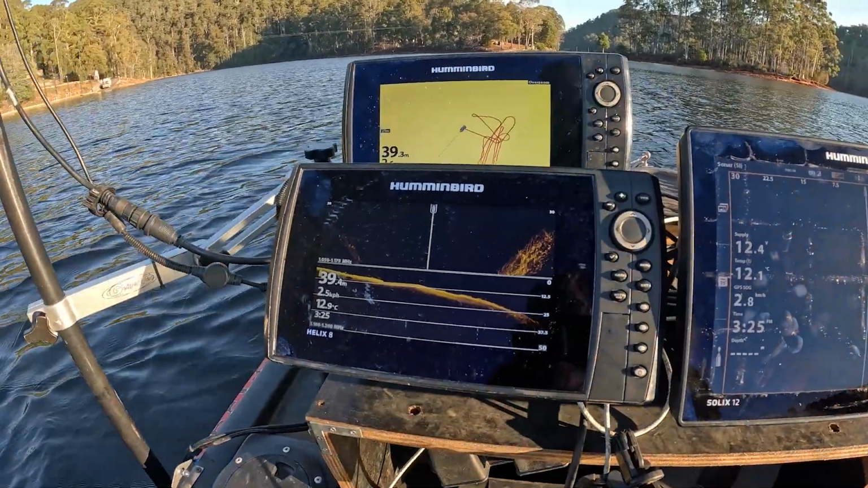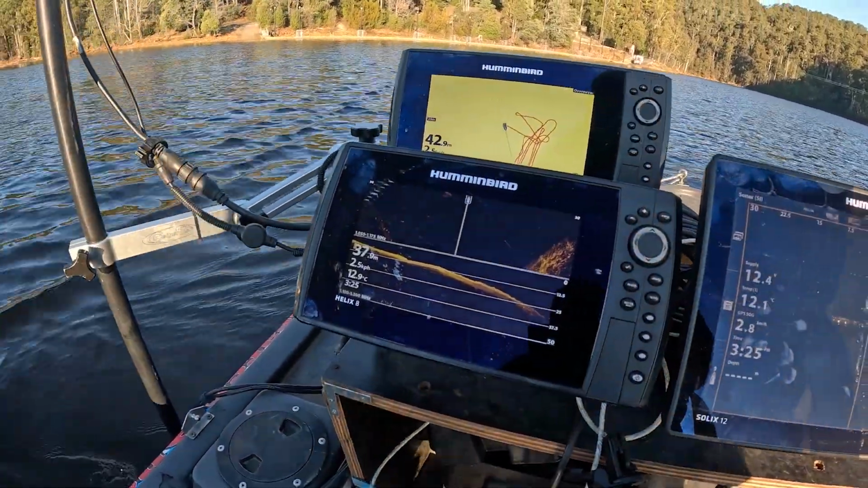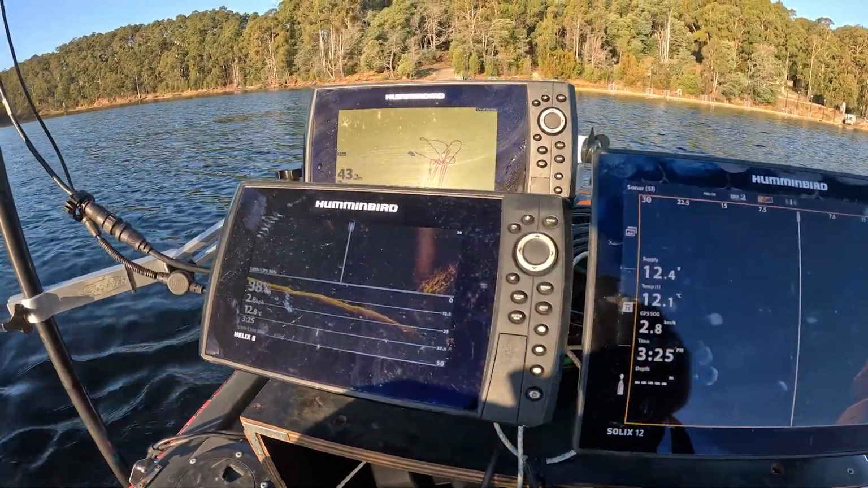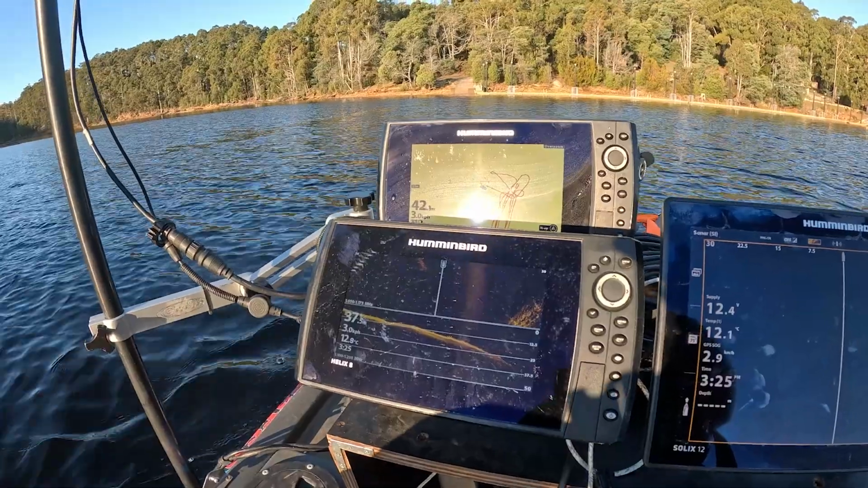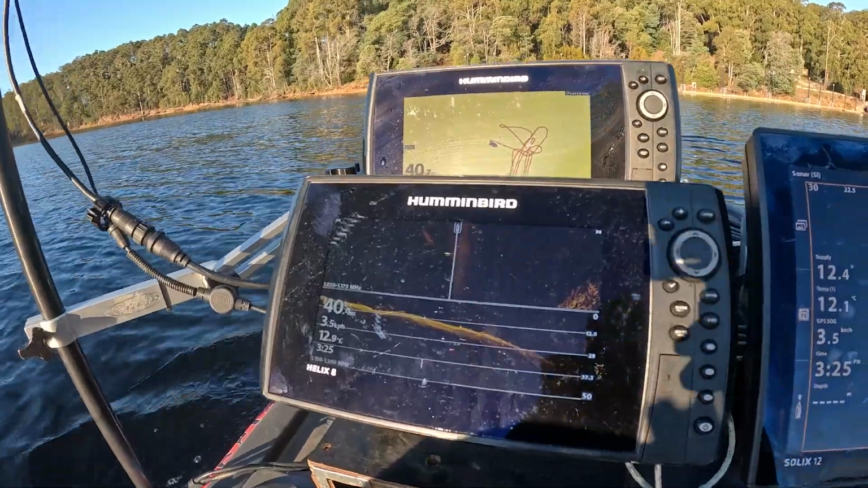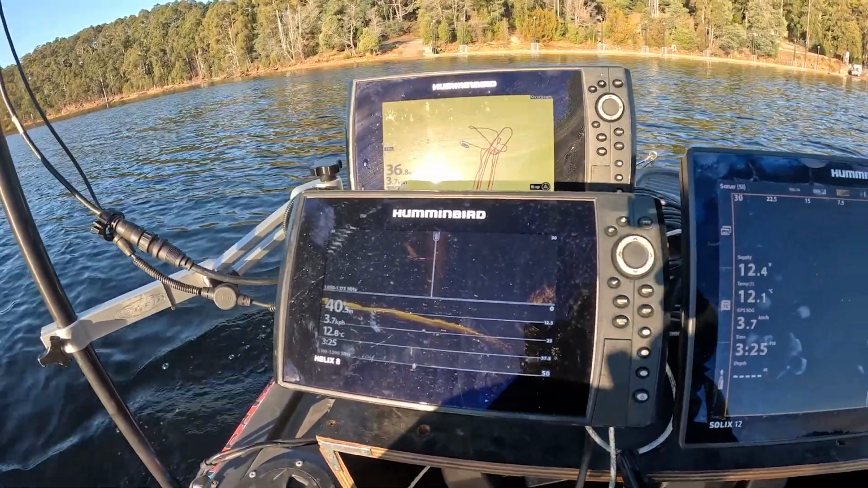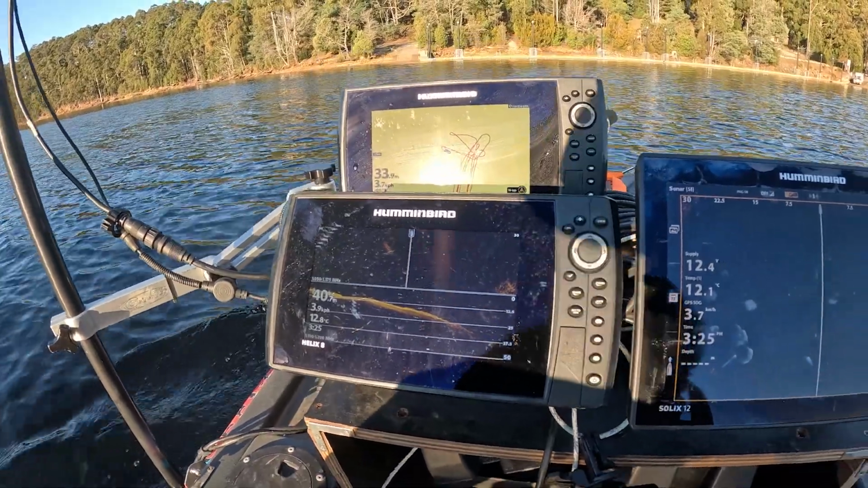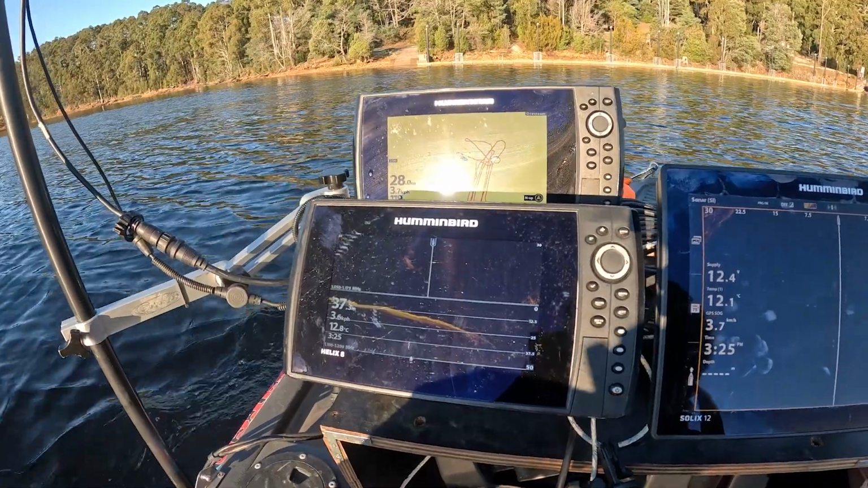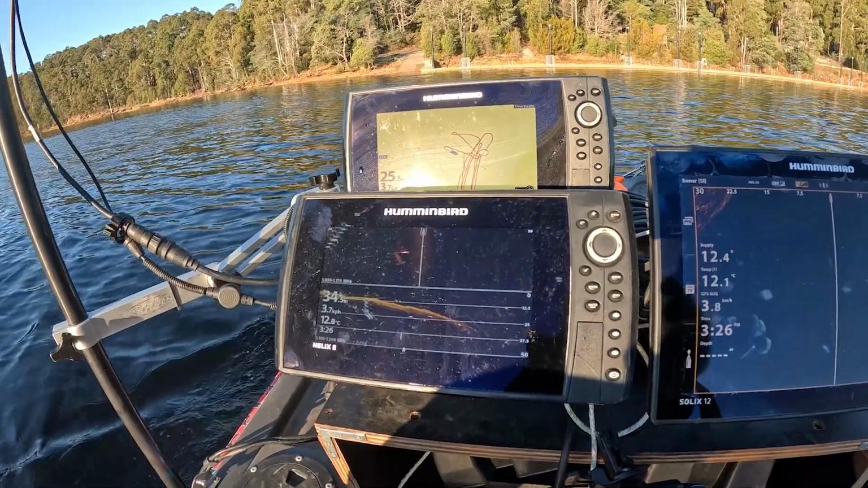So now what we're going to do is head back in as close as we can to the line we went out. Follow it in just a little bit over, just to make sure there's nothing sitting on the downscan. 40 metres deep here. It's so deep. So what we would need here is, Jared, what's it called, magnetometer. Running a magnetometer through the water, that would be different.